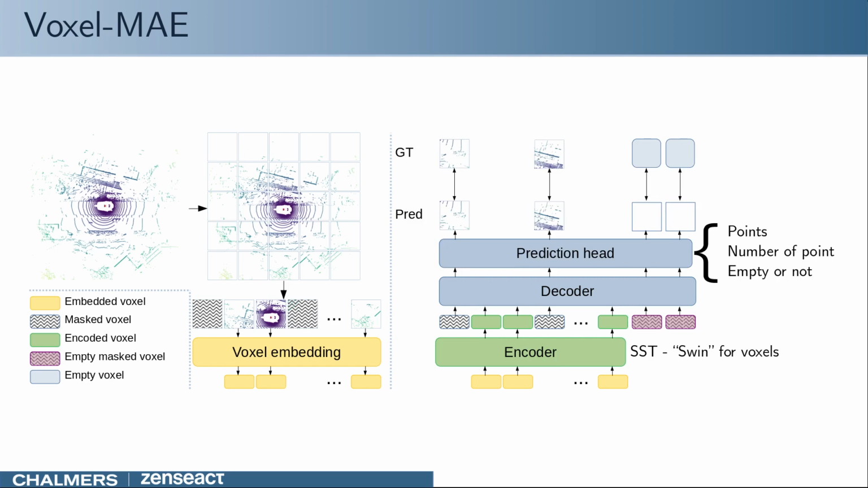Finally, we apply a prediction head to reconstruct the masked voxels. For simplicity, the head predicts a fixed number of points per voxel, which is supervised with the chamfer distance to the true points. To still learn the unique characteristics of point clouds, we also predict the number of points in each voxel, and also apply a binary classification task whether each voxel is empty or not.